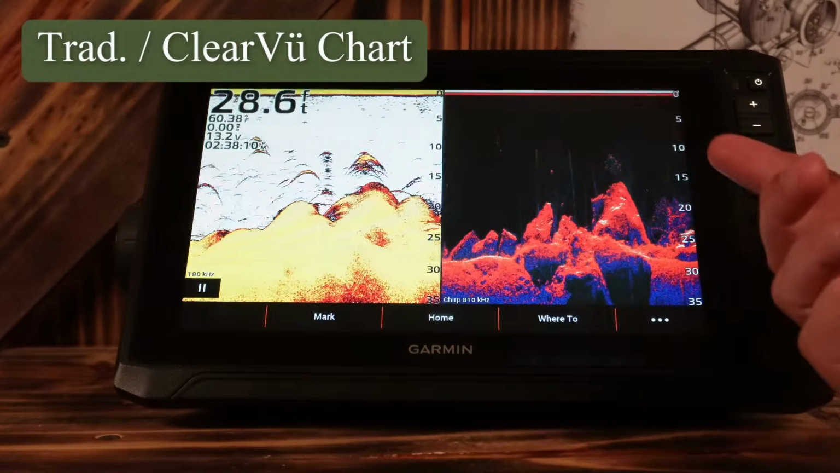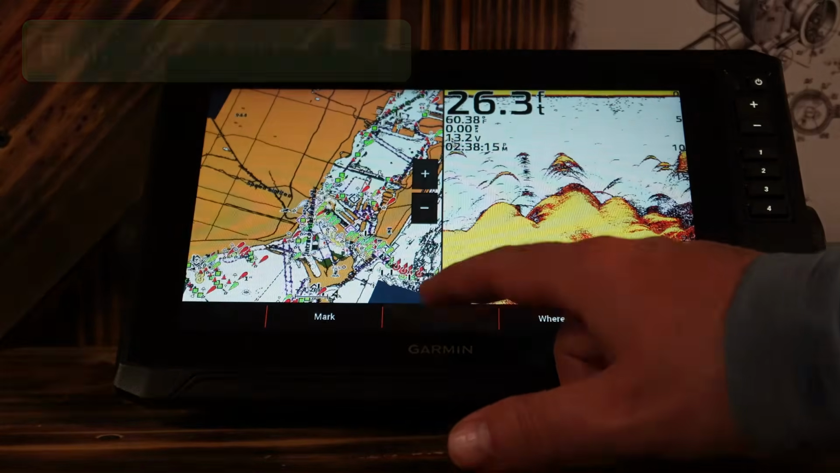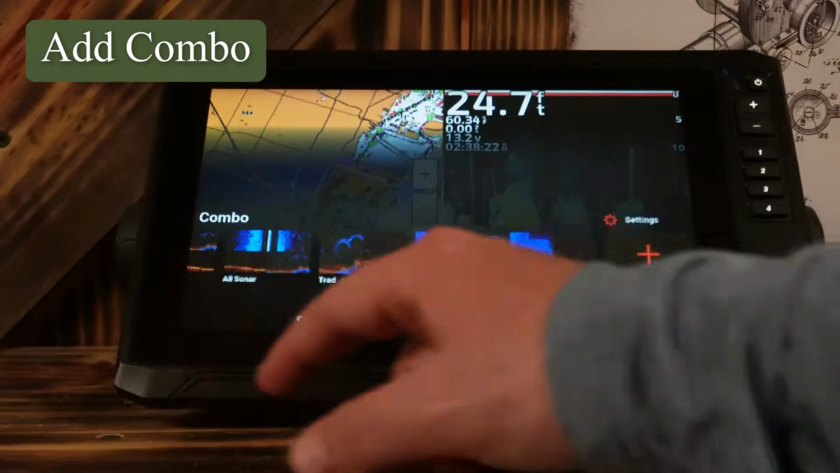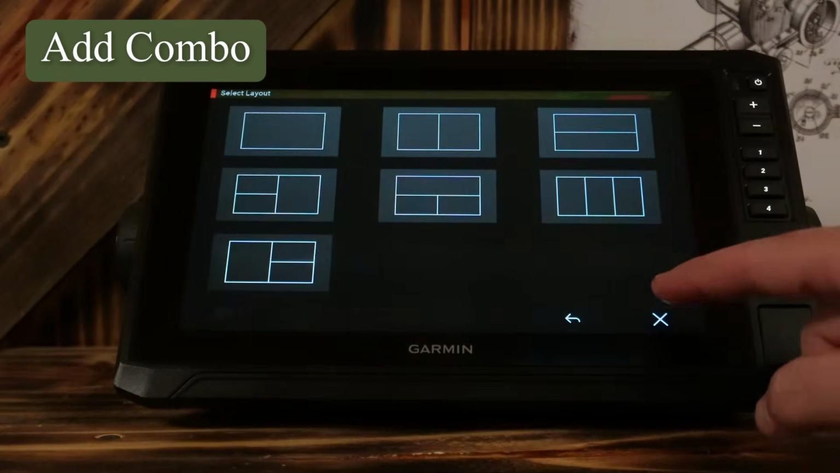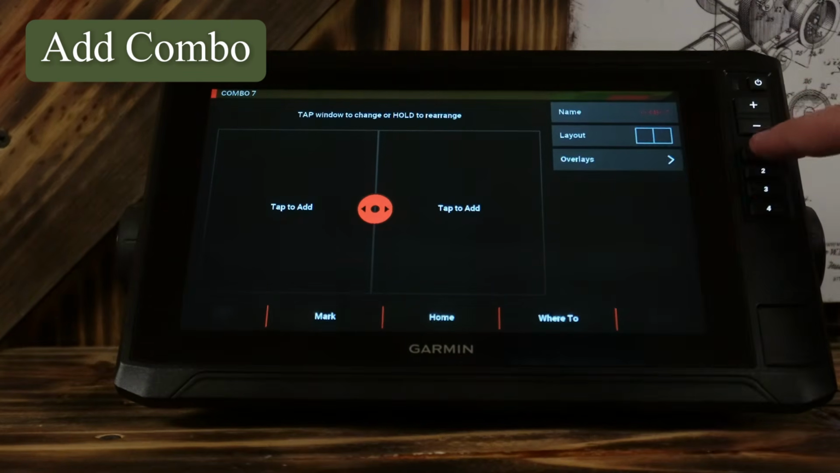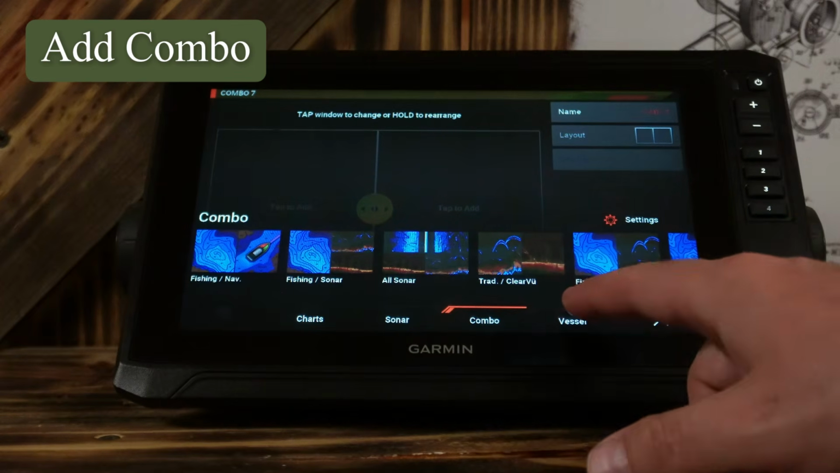The traditional and the clear view, the fishing and the traditional, and then your fishing and your clear view. And then of course you can add any combo you want. Go to layout, you can pick whatever layout you want. You can name it, your overlays, all that stuff. You can even use these buttons to select, oh, this is the preset that I want for this specific combo.